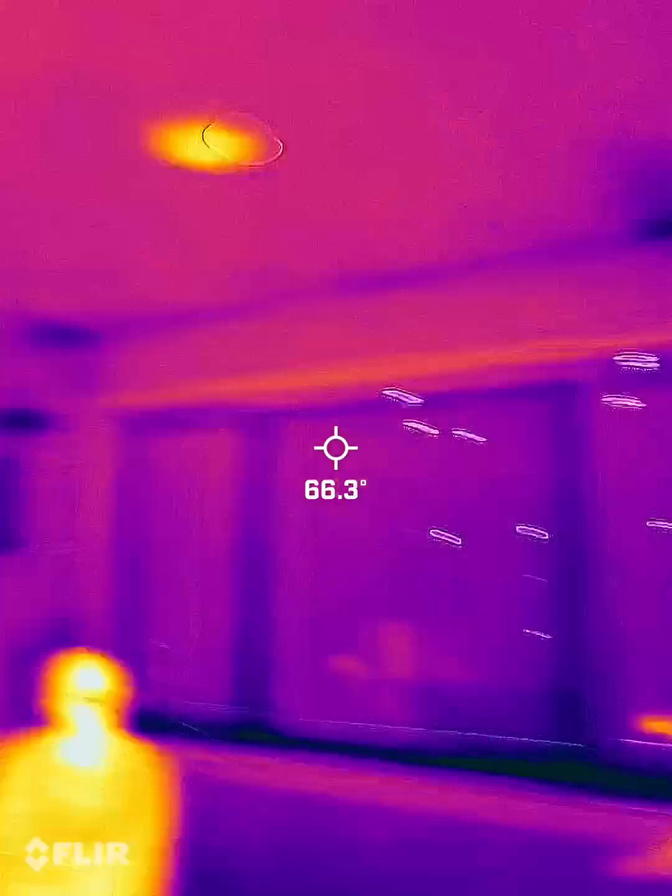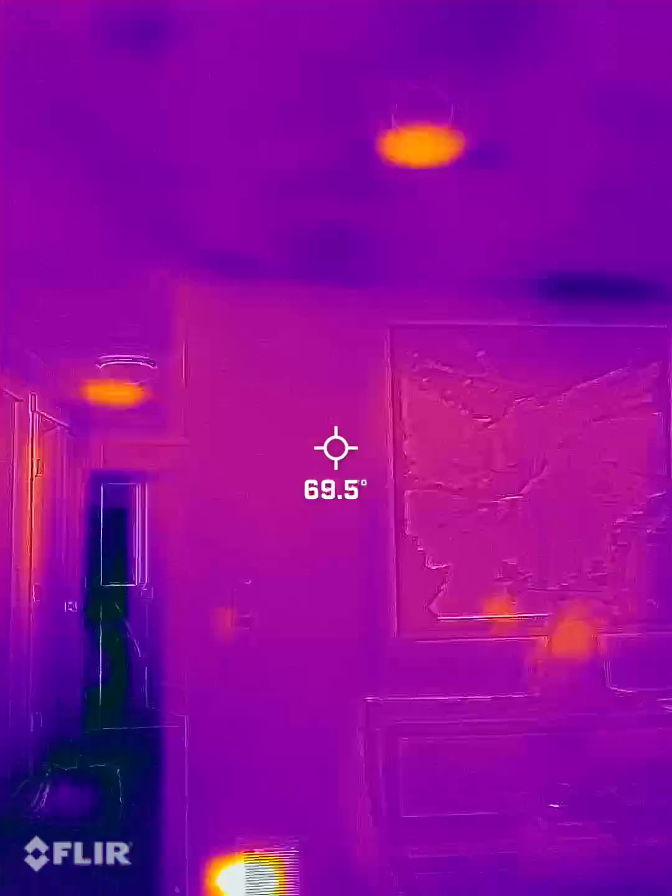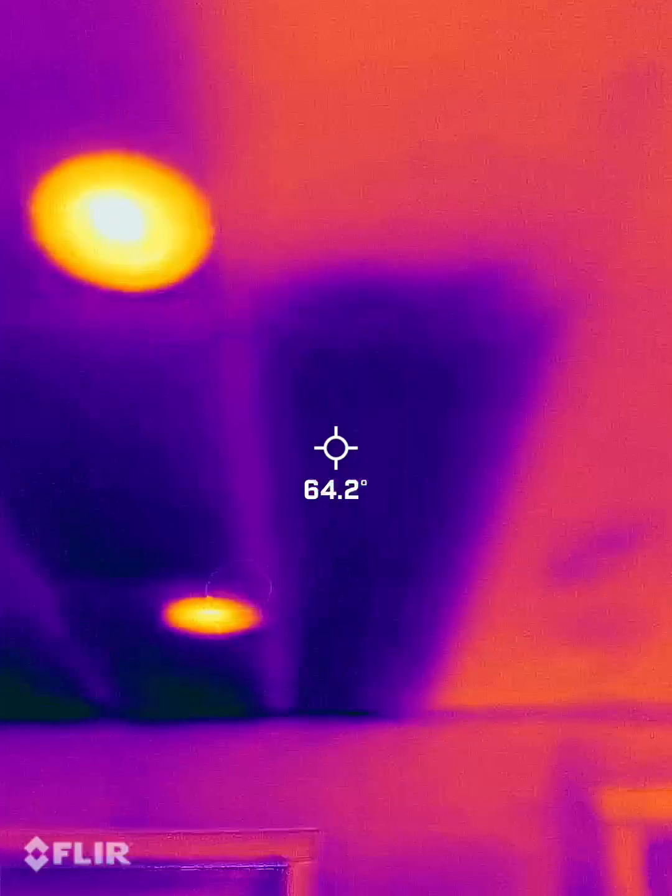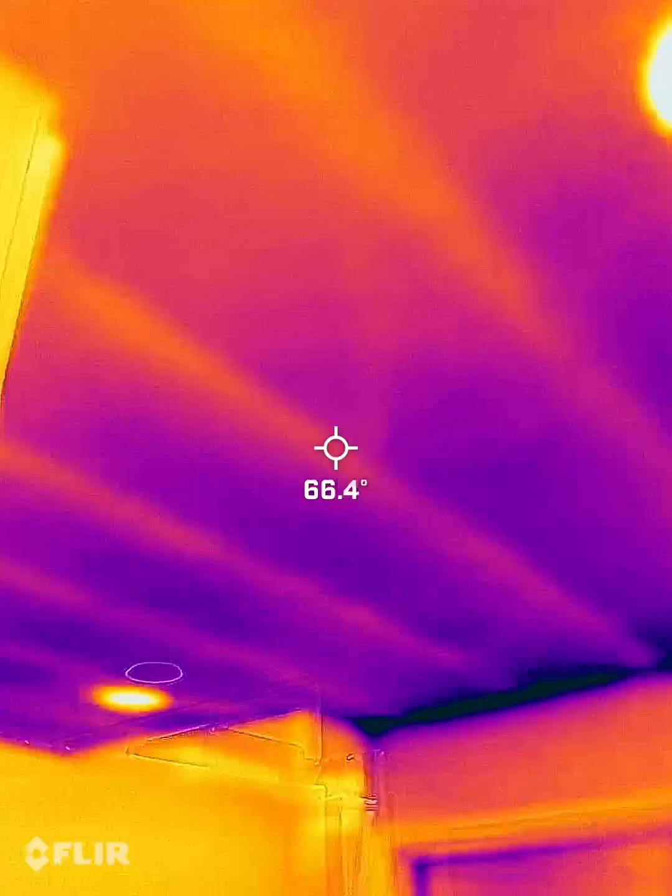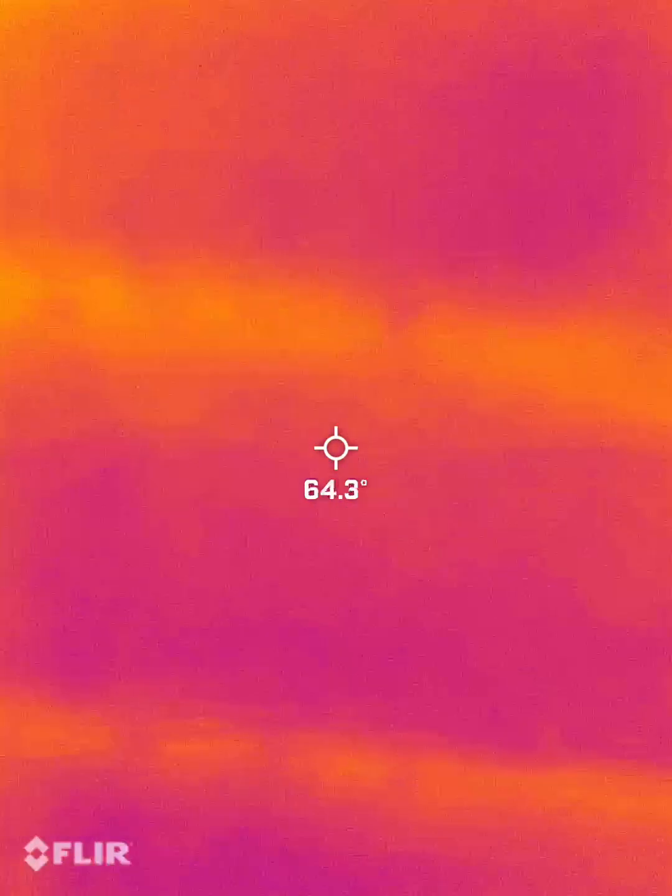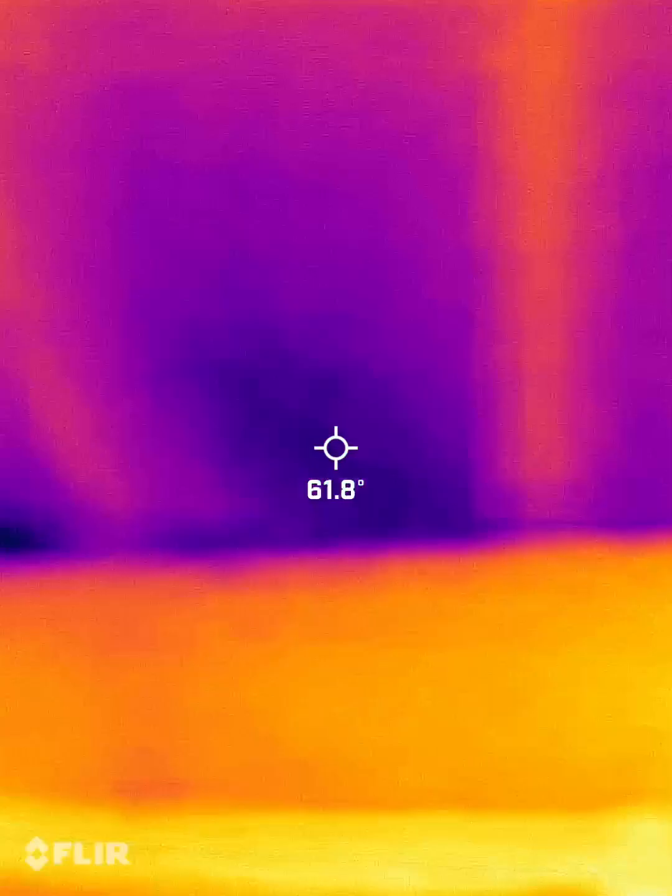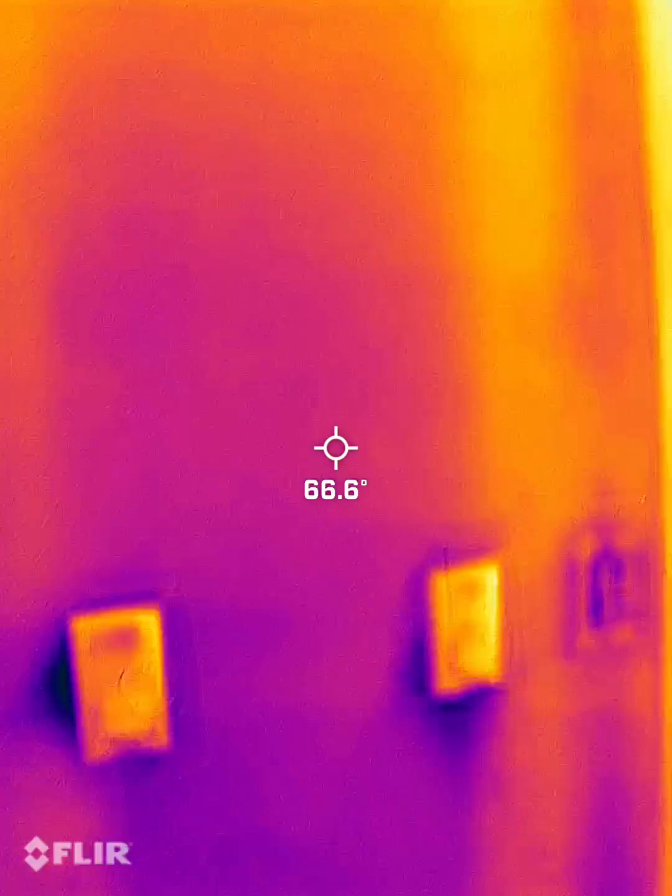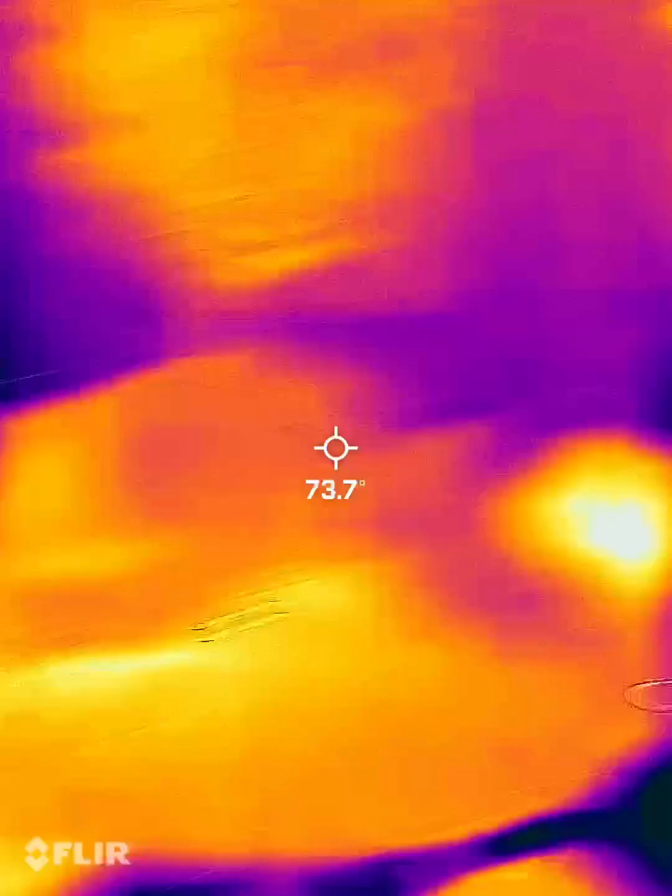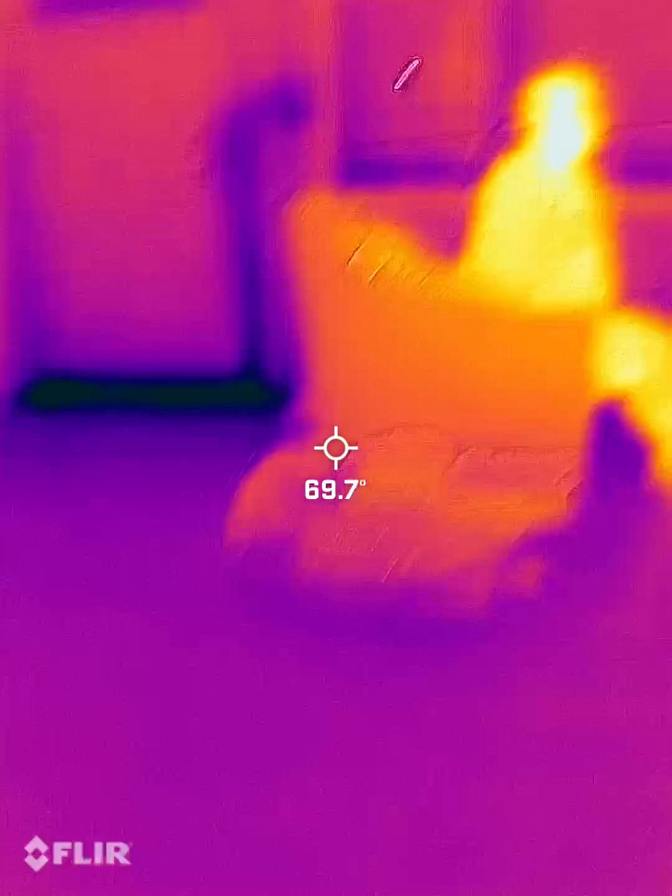But my guess is that it's not going to be too wild, especially because the windows are newer. On older houses that haven't been updated, that only have single-pane windows, you'll see a lot of cold coming in from the windows or under the door if it's an older door and that sort of stuff. Gotcha. That all makes a lot of sense.